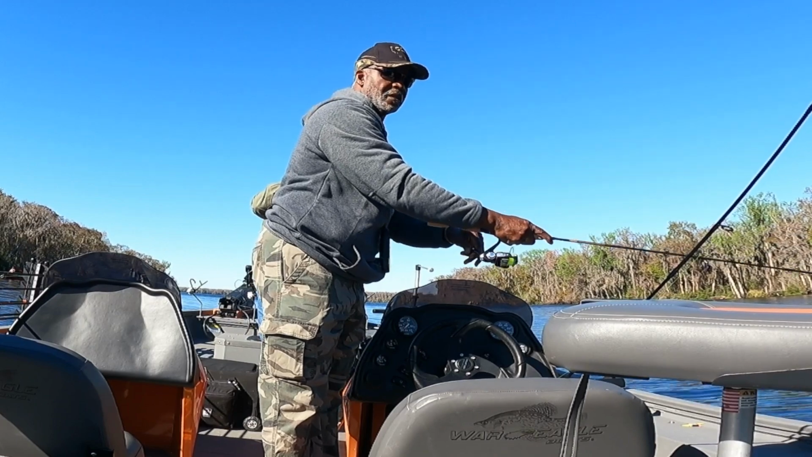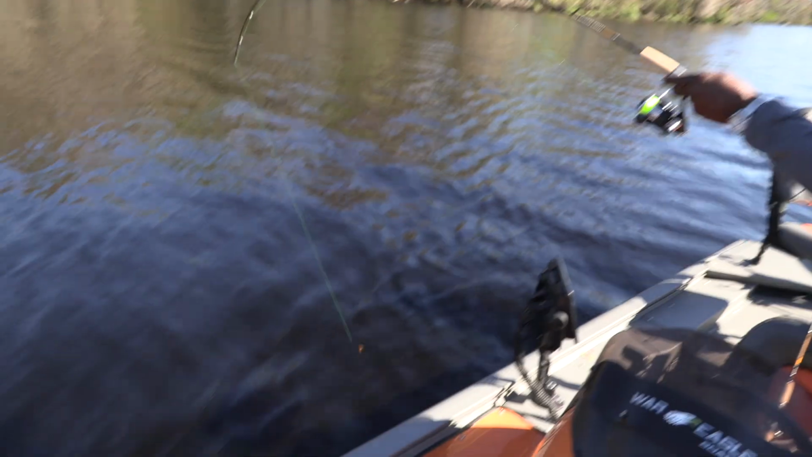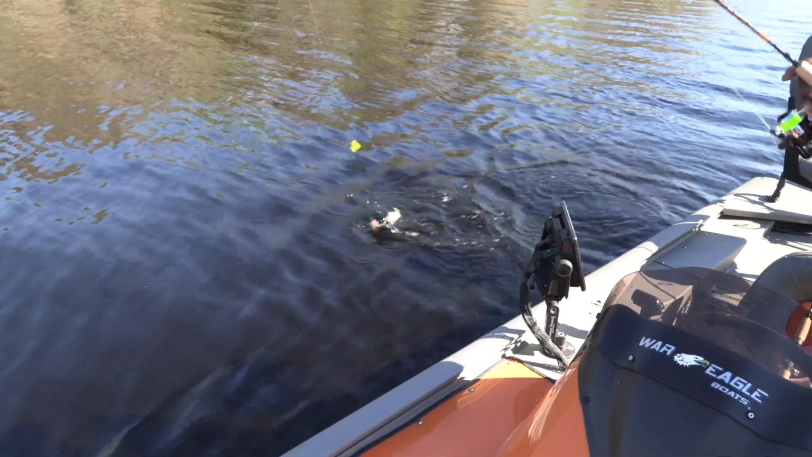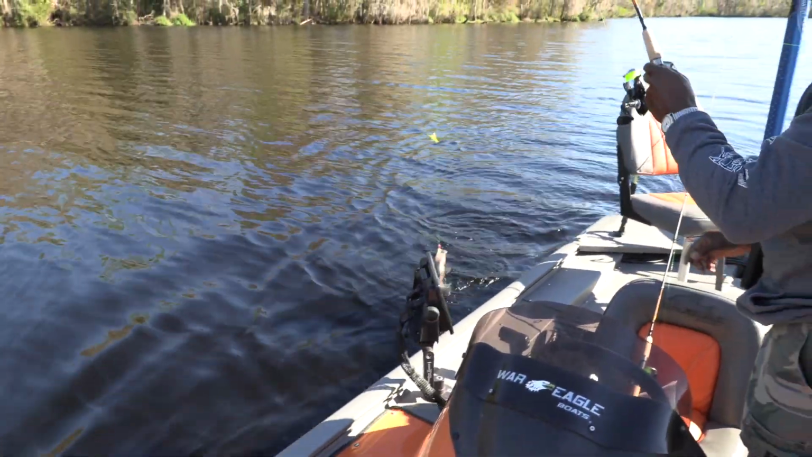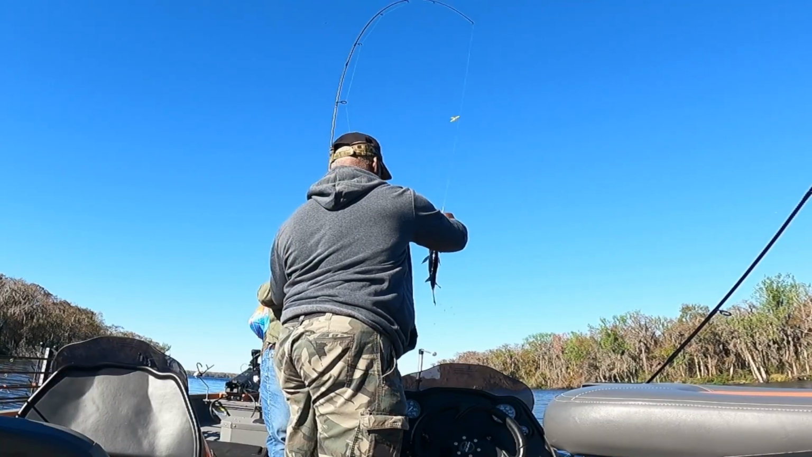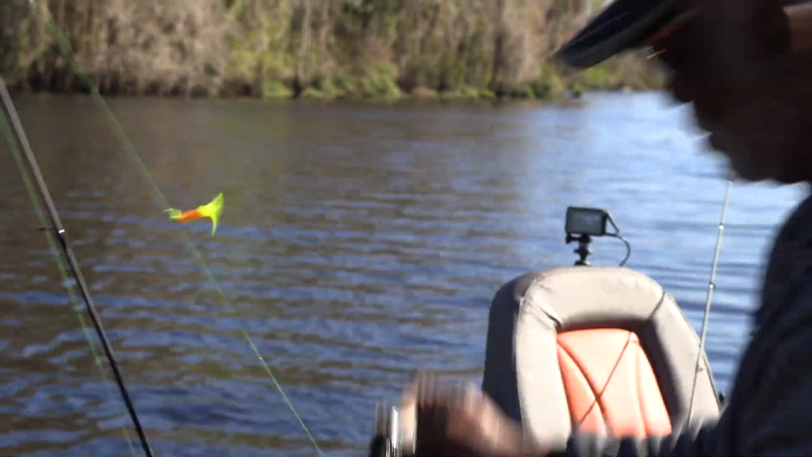Something's playing a trick on me, huh? How about that? That's a fish all day long. That's a Crescent Lake crappie. I would call that a keeper myself. Say cheese.